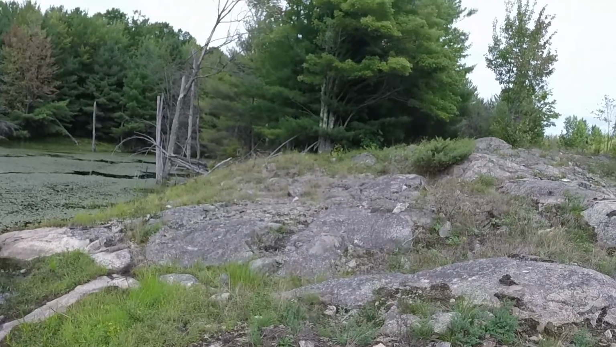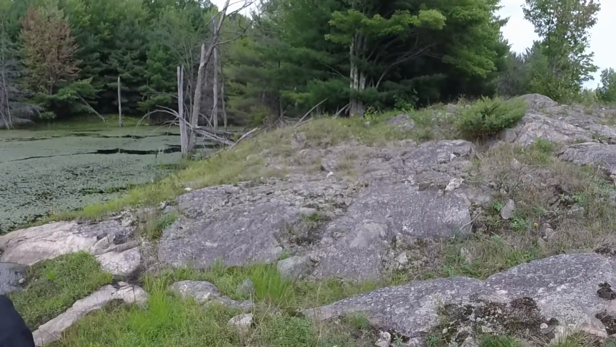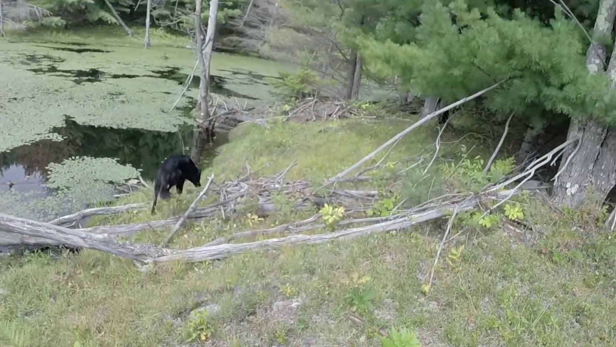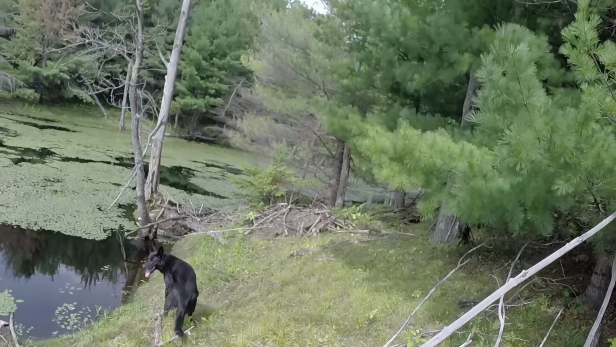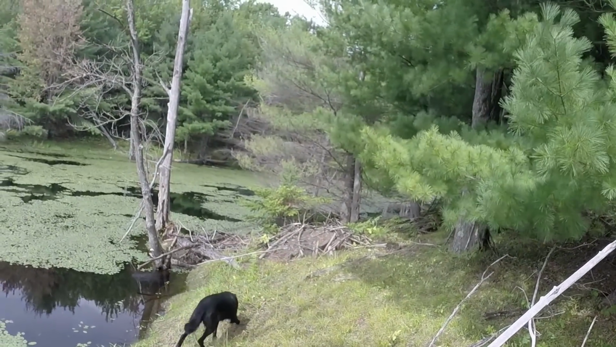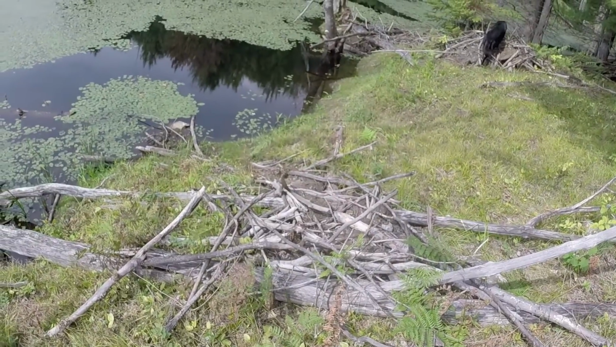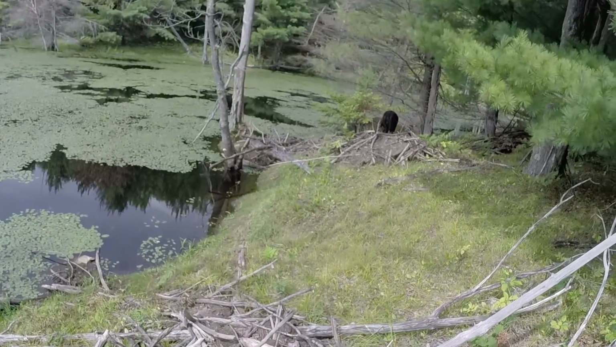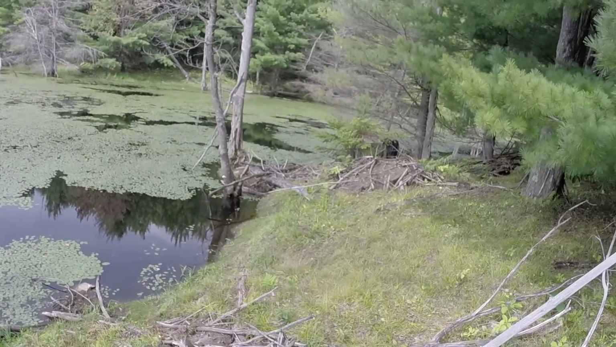Just over here, we think they're making a new lodge. The beavers, that is. I'm not sure what they're doing because over there you can see they've piled up branches and crap, but they've done it here as well. So I don't know if there's two lodges going on or if this whole area in between them underground is a lodge. I doubt it because it's so rocky.